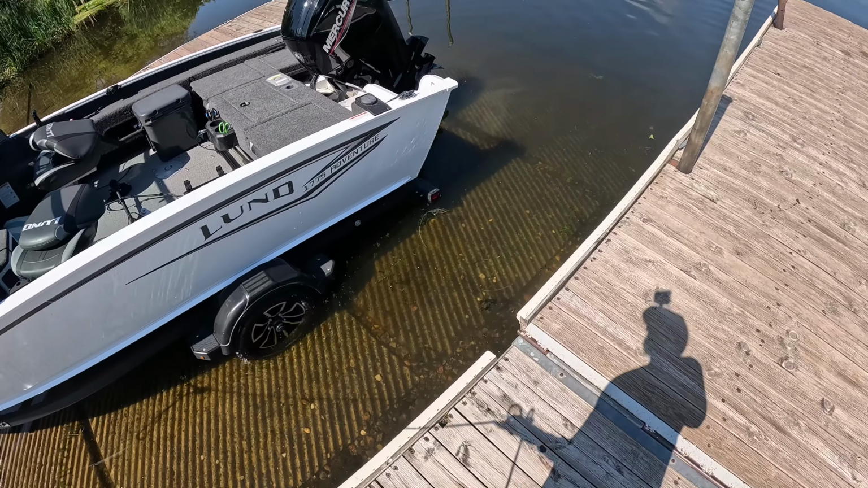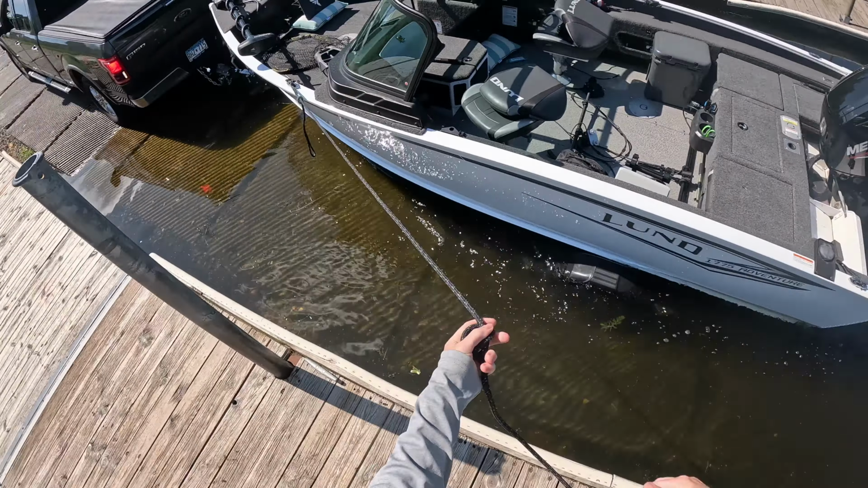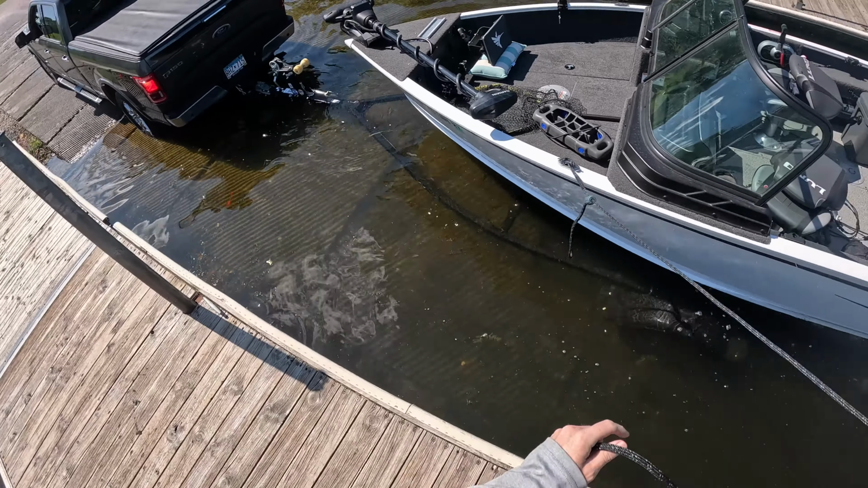We've only got a couple of hours before the sun gets too high, so we're leaning heavily on our electronics today. We're going to scan some deeper structure, see if we can locate where these fish are holding up to beat the warm water, and hopefully try and entice a few bites before we get melted off the lake.